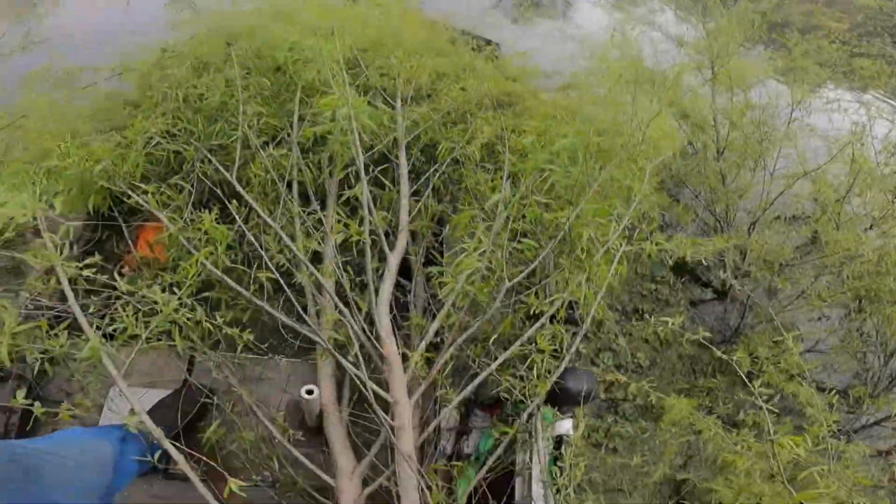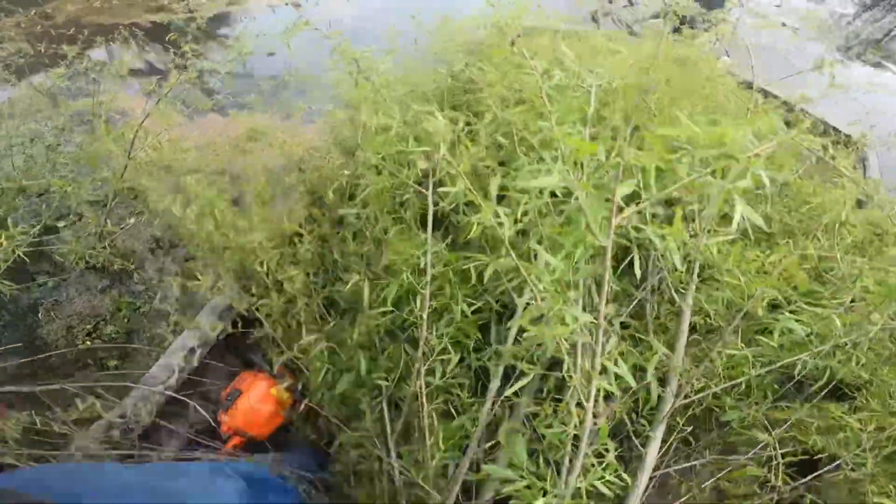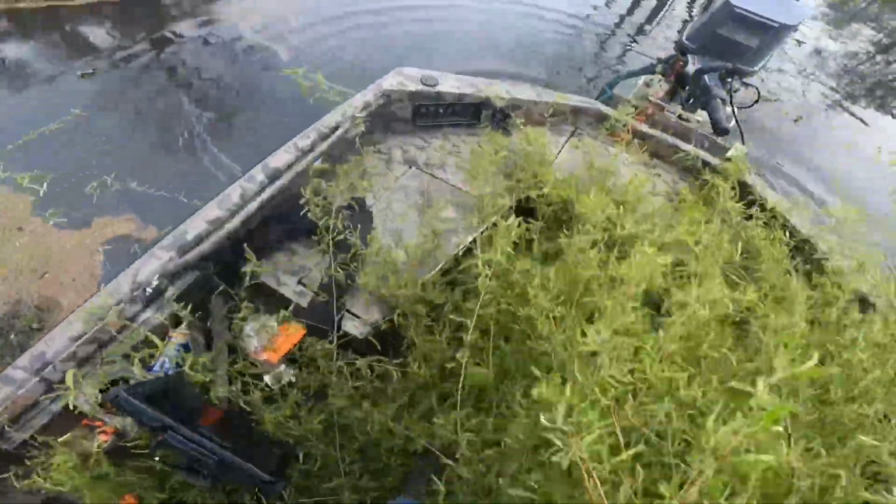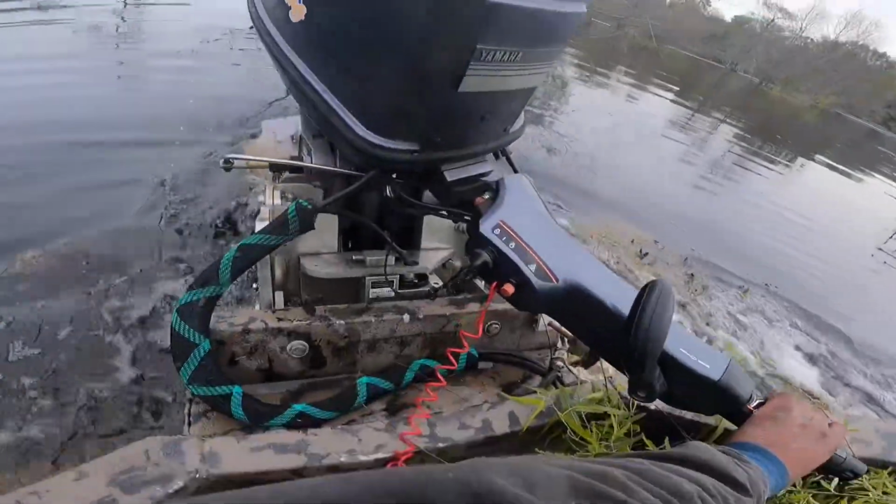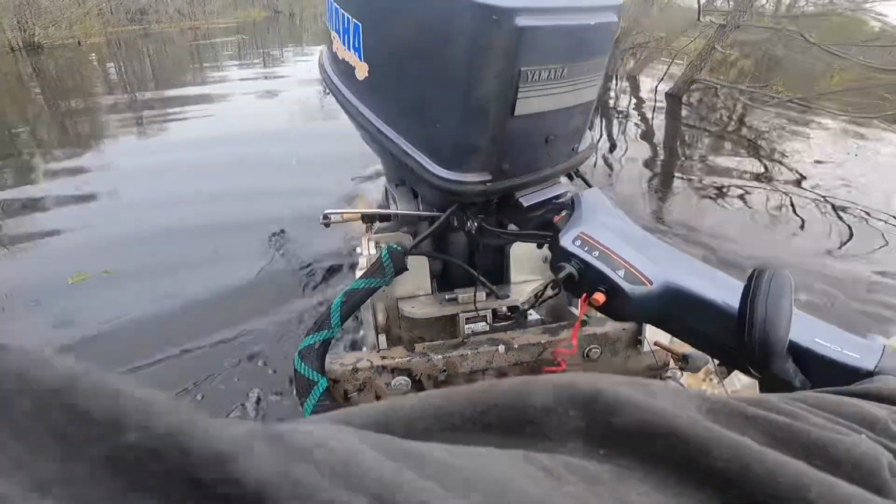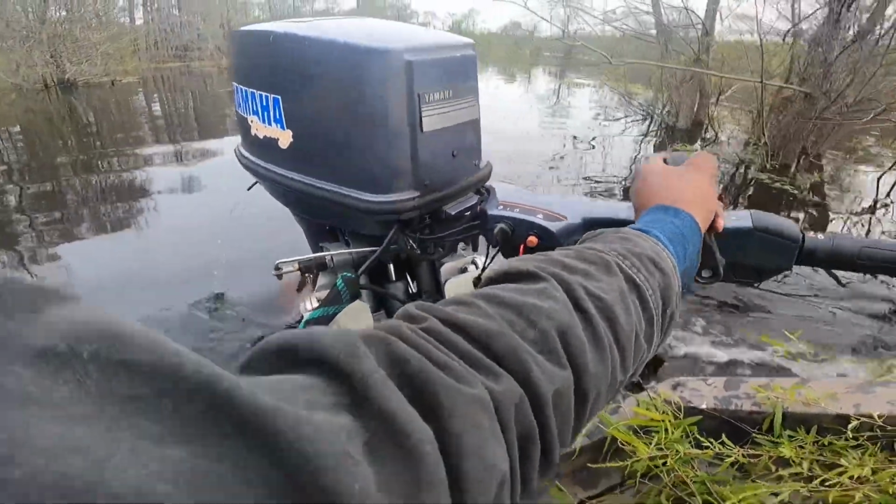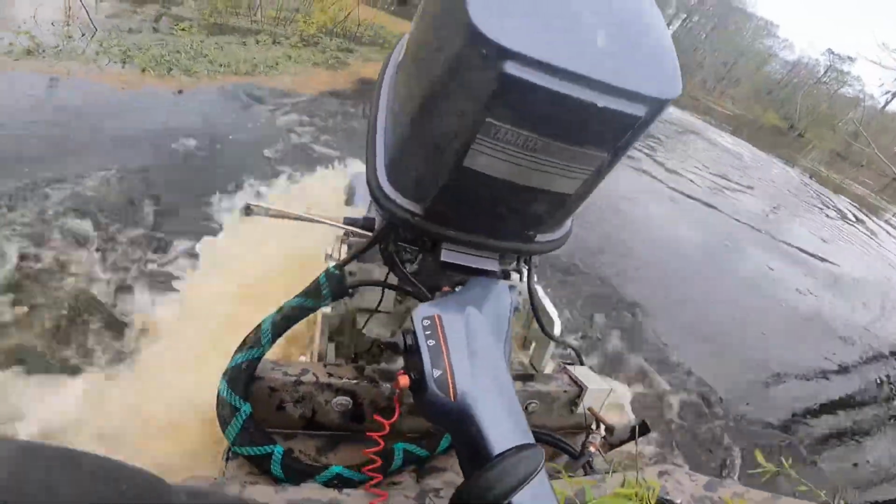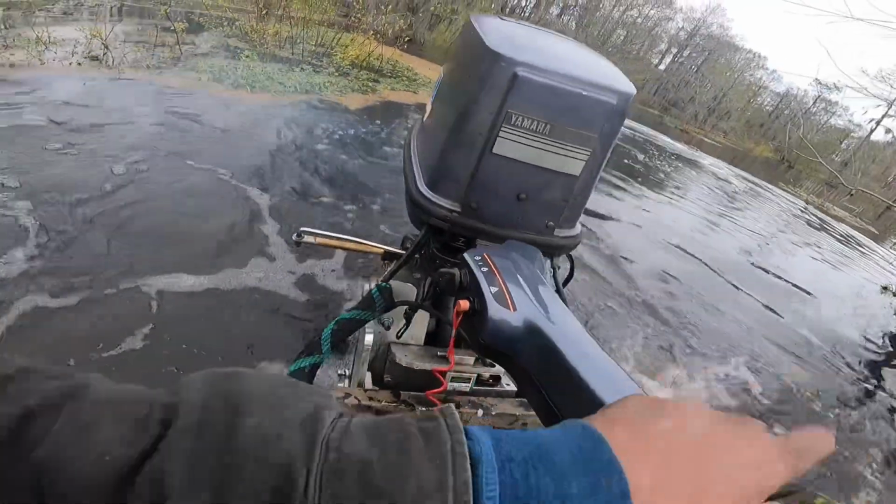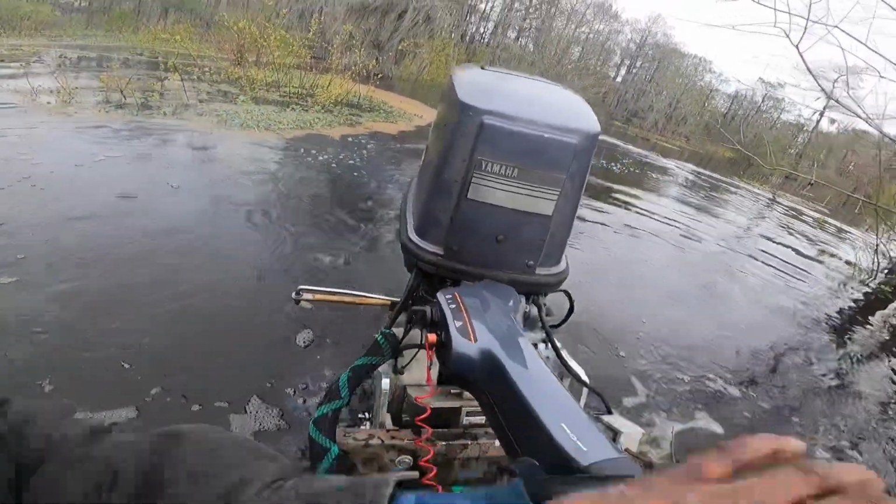Just filled this boat up, y'all. Make you a little trail. Get everything on one side. I don't mind it. I know how nice it can be. Make sure the impeller stays clean, y'all. Make sure everything keeps on pissing.